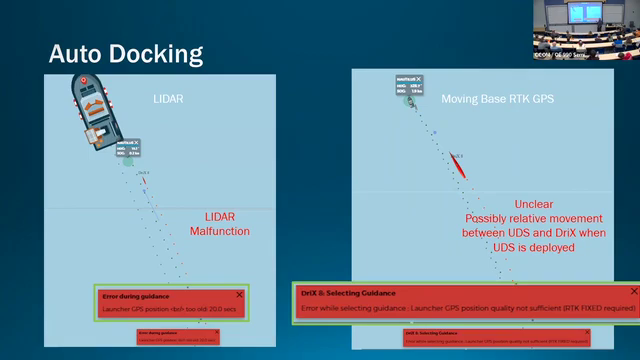While we were out there, we had a LiDAR malfunction, and we tried to dock the DRIX in an automated way using the LiDAR, not really knowing that the LiDAR was malfunctioning, at least not initially. And it just wouldn't work. Like the DRIX would never track those panels and it would fall away.